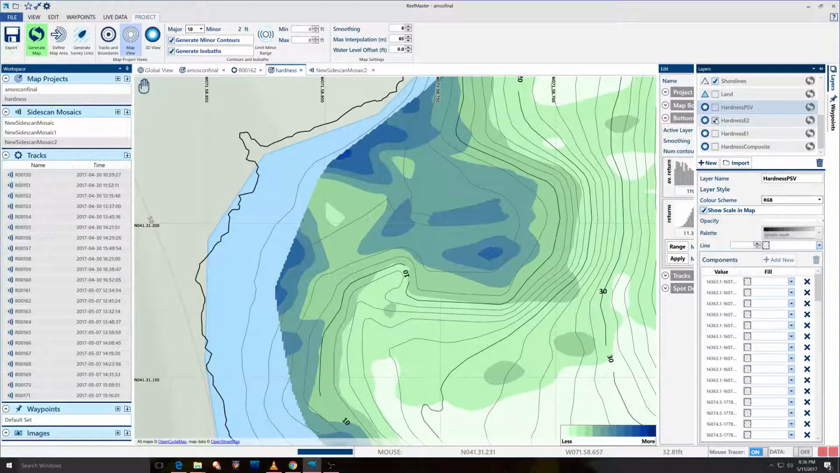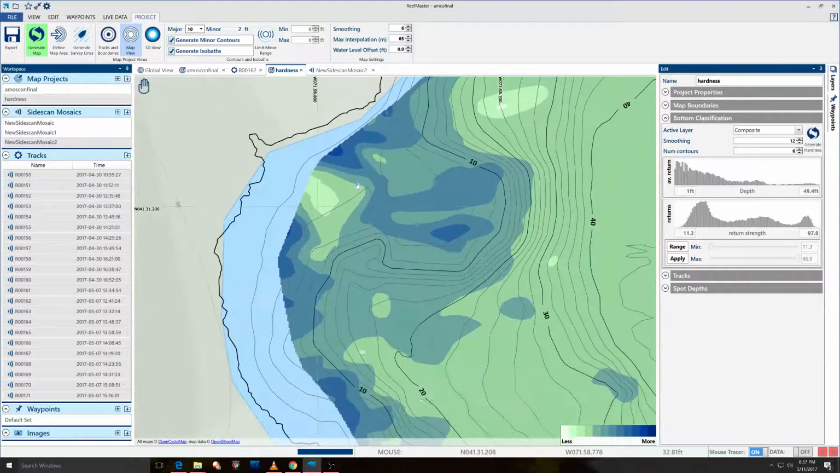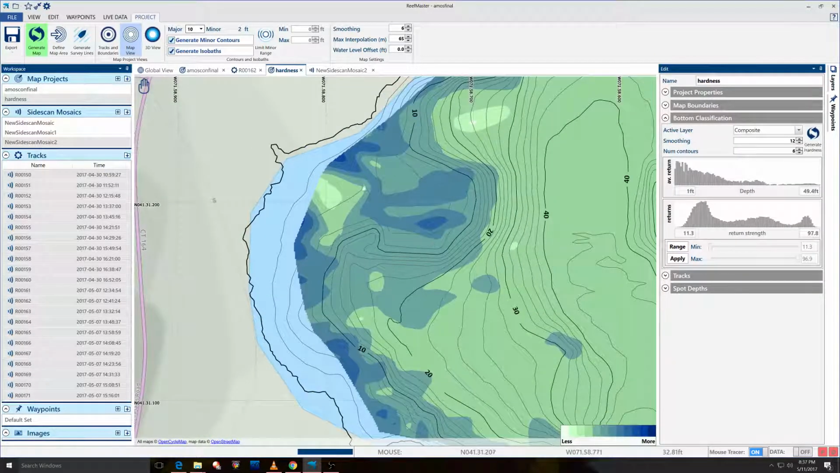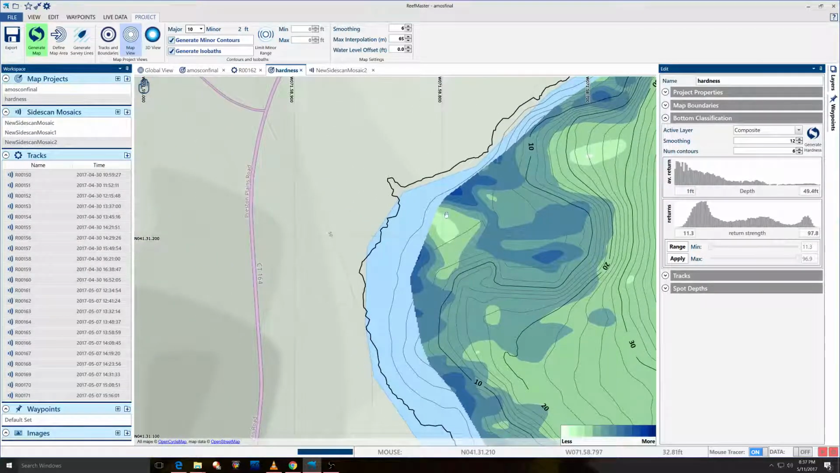Some of these striper fishermen up here don't want to anchor on crazy hard rock. Maybe that's an instance that may be important. The E1 is more representative of the bottom type of spawning areas that would be good.